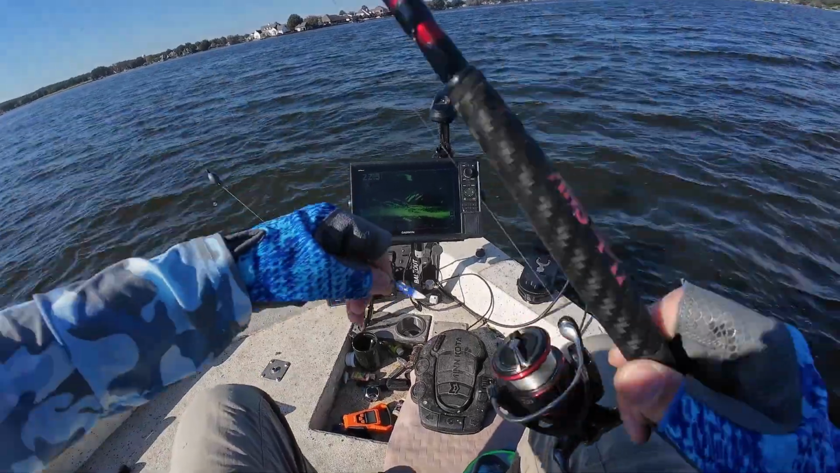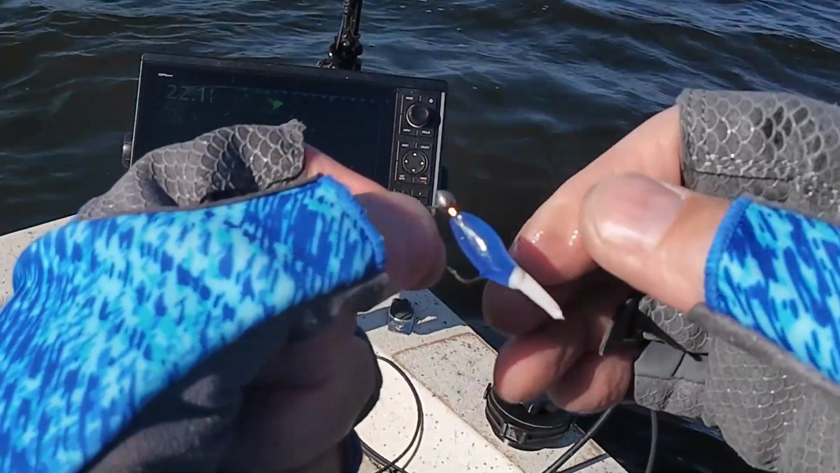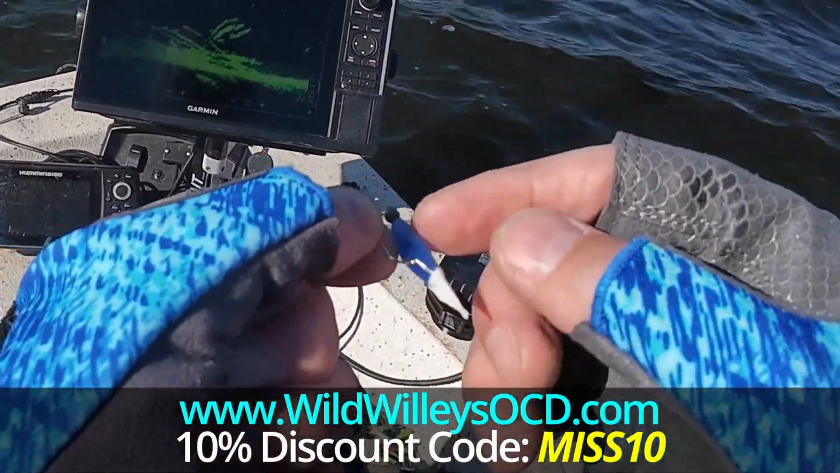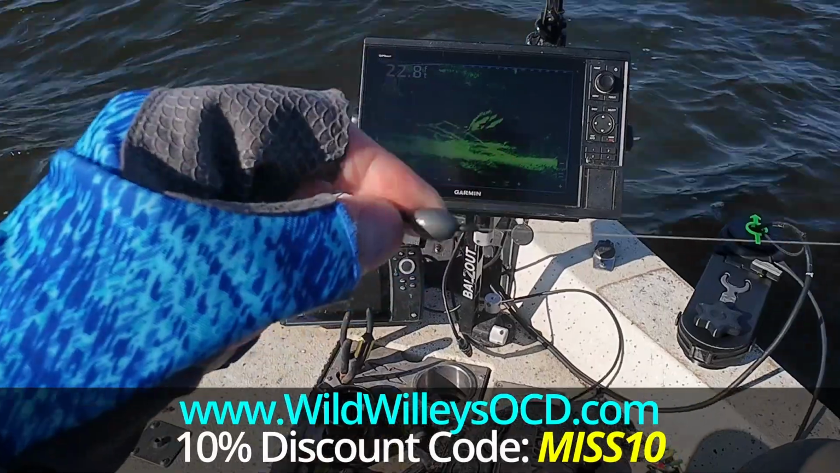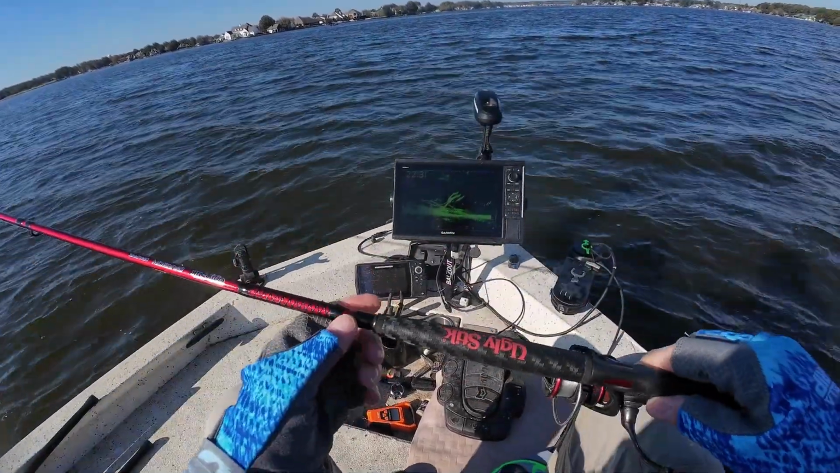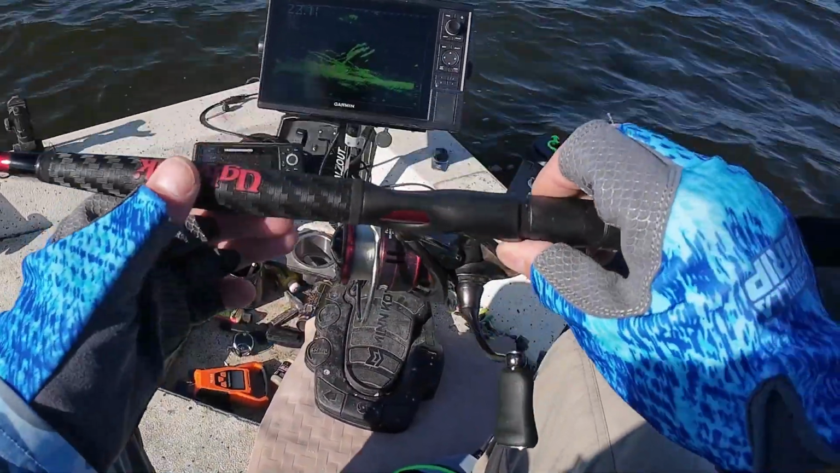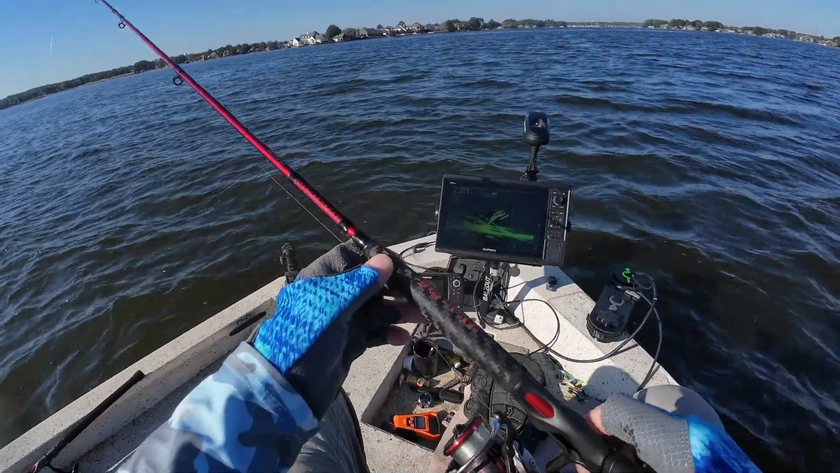Alright, here's the setup. I got this 1/32 ounce Mustad jig head from Walmart. It's got a gold hook, and I think they're liking that. I got the Wild Willies OCD little minnow, blue with a white tail. 10-pound test mono, 1/4 ounce slip sinker pegged, and the Ugly Stick Carbon Crappie 10-foot crappie rod, Daiwa Fuego 2500 series reel. This is 10-pound clear monofilament. That's the setup.